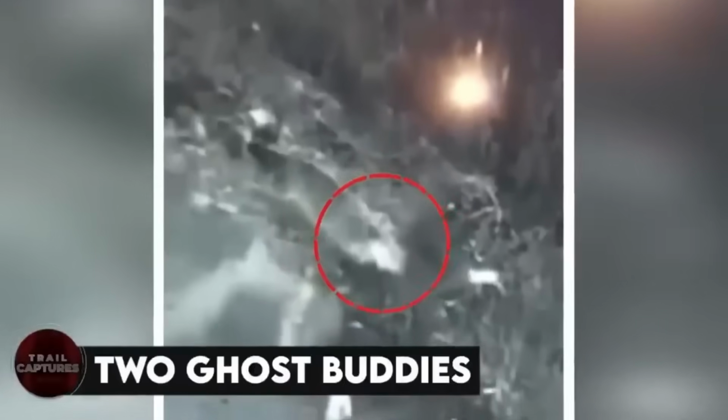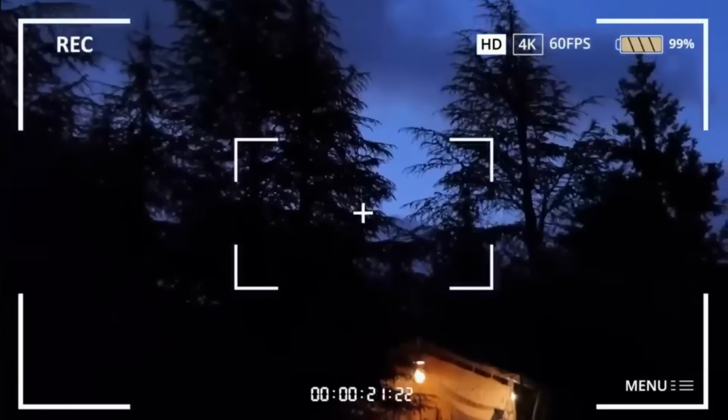Two ghost buddies. This man was going through the camera's recordings for some purpose, but what he saw there was just too terrifying not to share on the internet. As the minutes pass, we see two figures emerging from the right side of the screen. It looked like a big man who was holding the other one, which looked like an animal or something. What exactly were those? No one could tell. All we have is this recording and 100 questions.